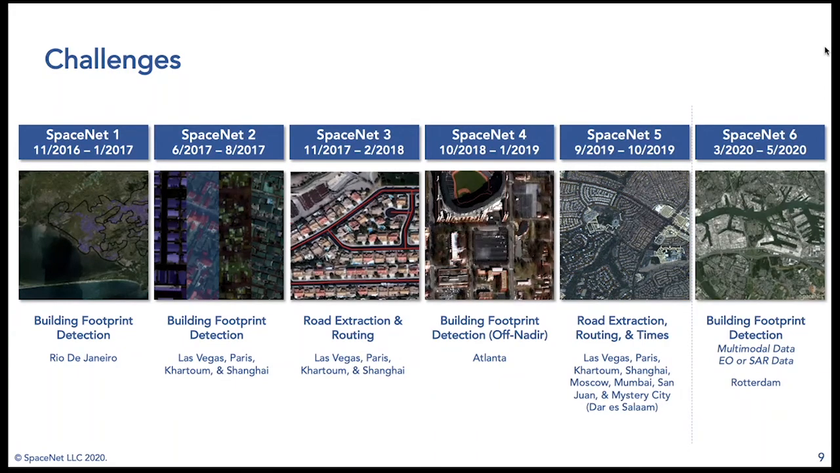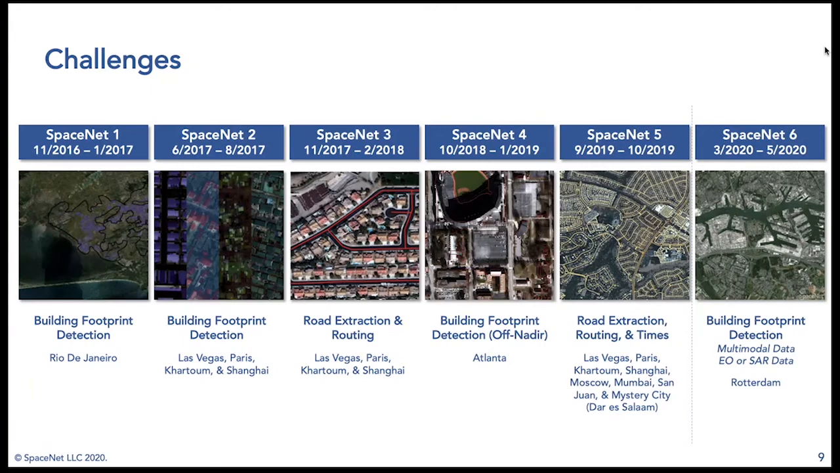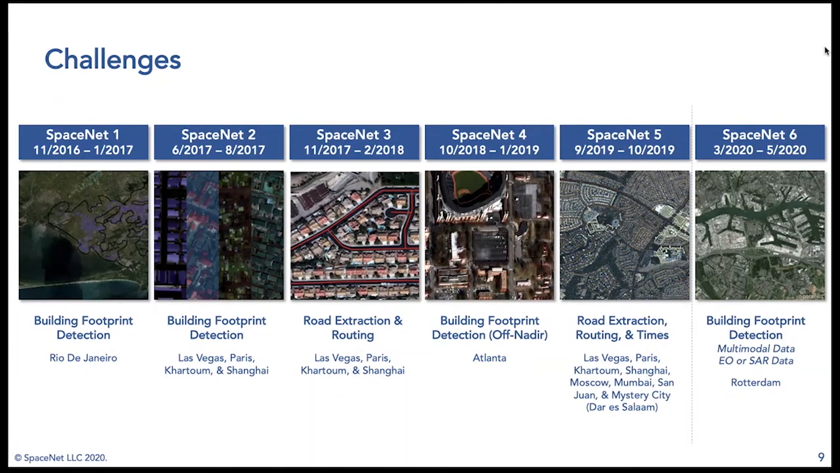SpaceNet 3 looked at extracting a completely different kind of information from the imagery. Instead of buildings, looking for the network of roads. And in the course of doing so, SpaceNet 3 introduced a new algorithm for evaluating the performance of road network extraction, which has proven to be quite useful.